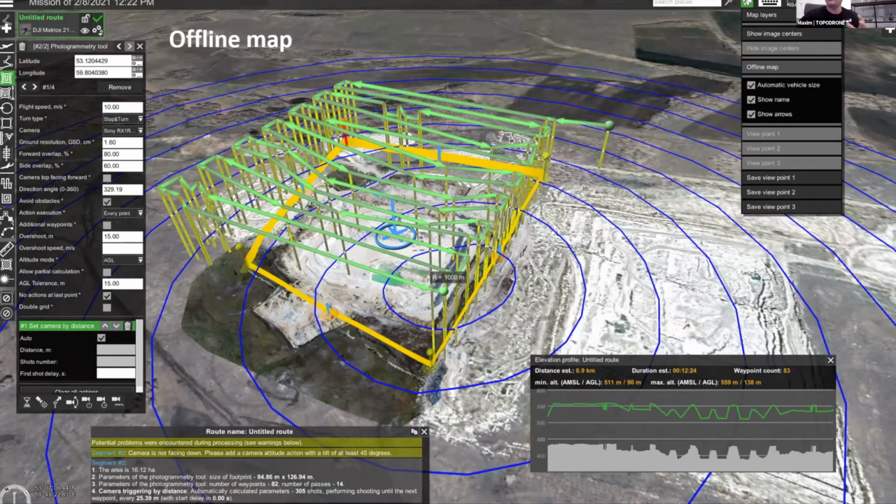For example, we can combine different types of missions in one flight. If we use three-dimensional mapping, and I will show you later in my presentation, we can combine a double grid mission with an oblique circle mission together in one flight, and we don't need to stop the drone, and we don't need to waste our flight time. And what else?